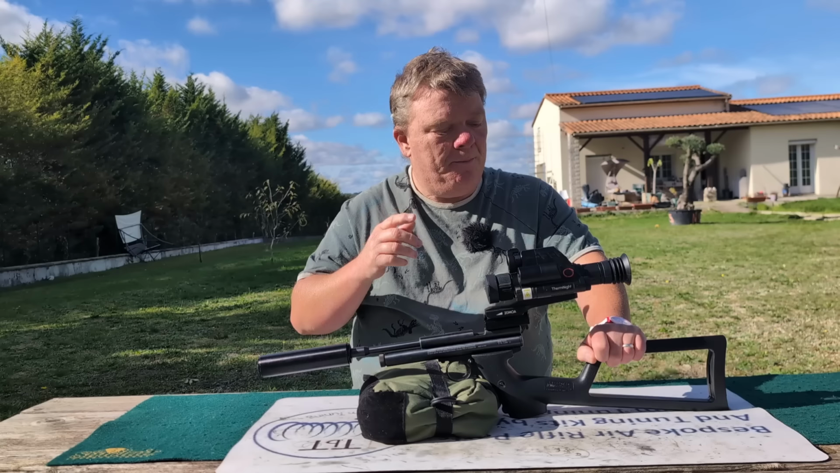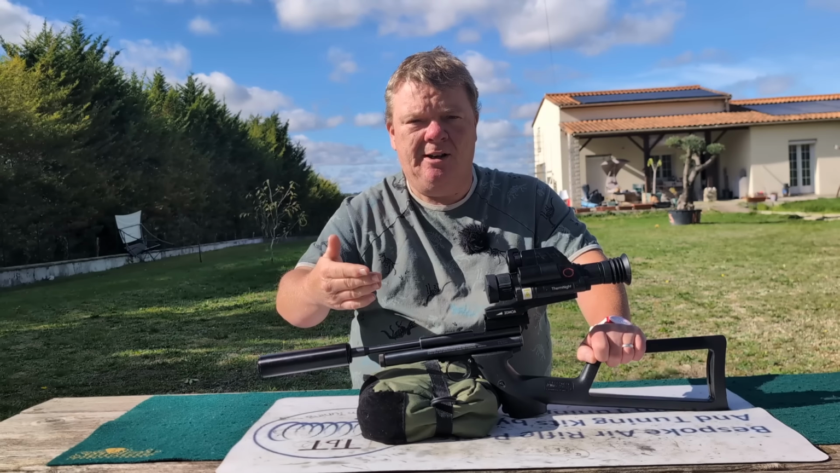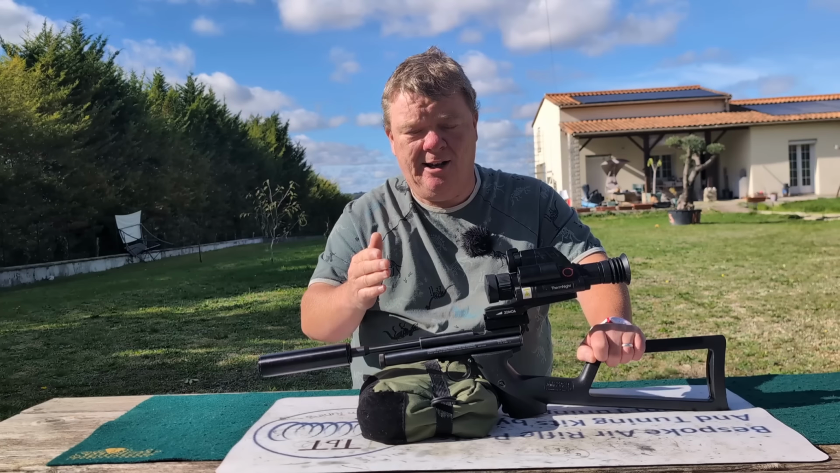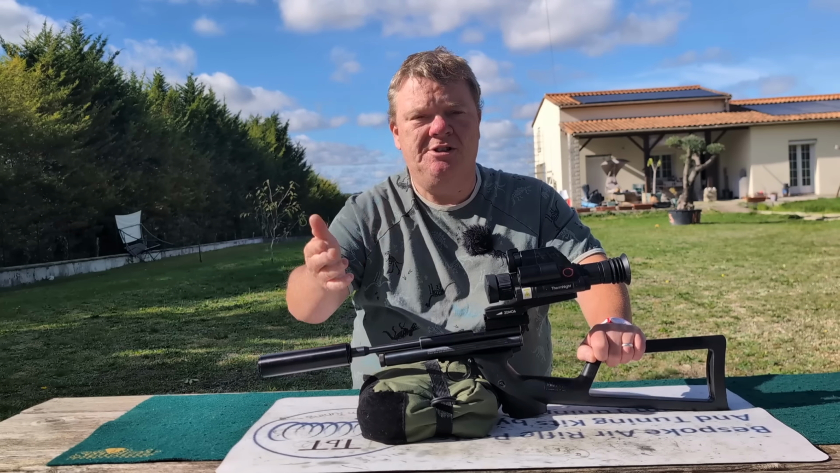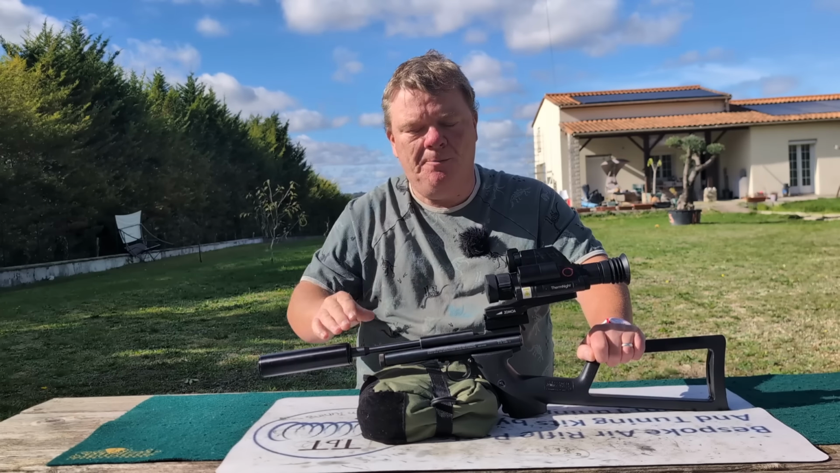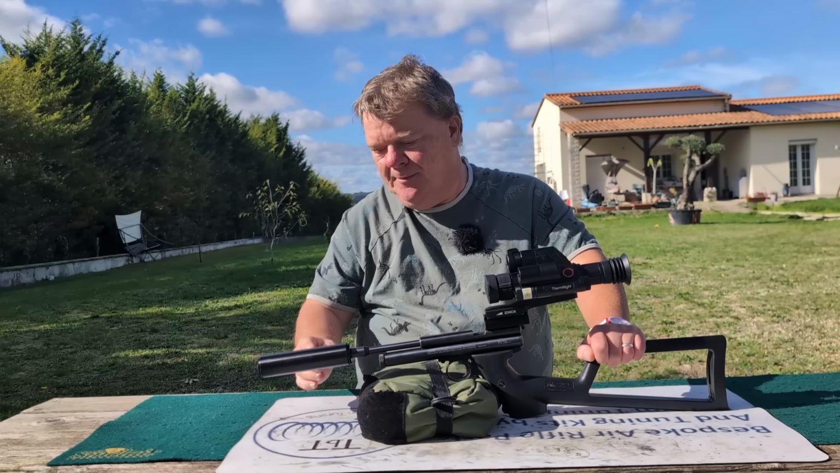Remember, this is rather specifically for my friend Rosie, who wants a small lightweight. She's looking at the HW44, which is fantastic, but it's 1,200 quid. I'm trying to find something cheaper that'll be as good. This won't. And that's that.